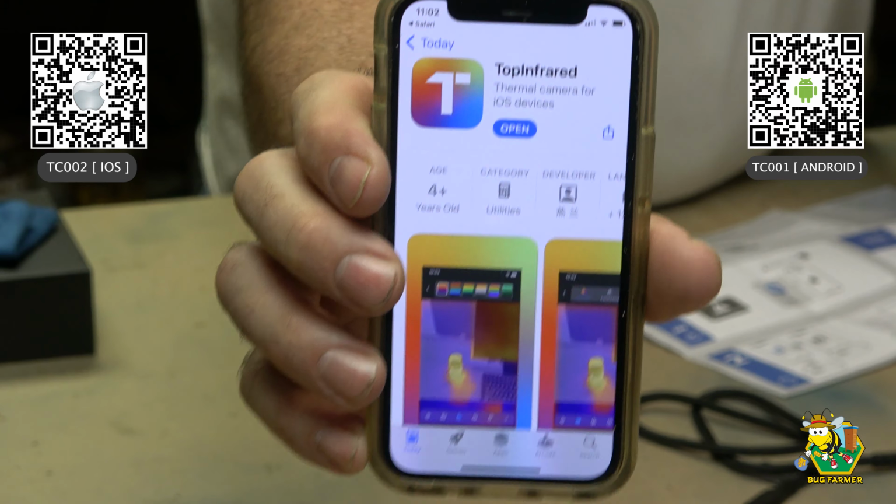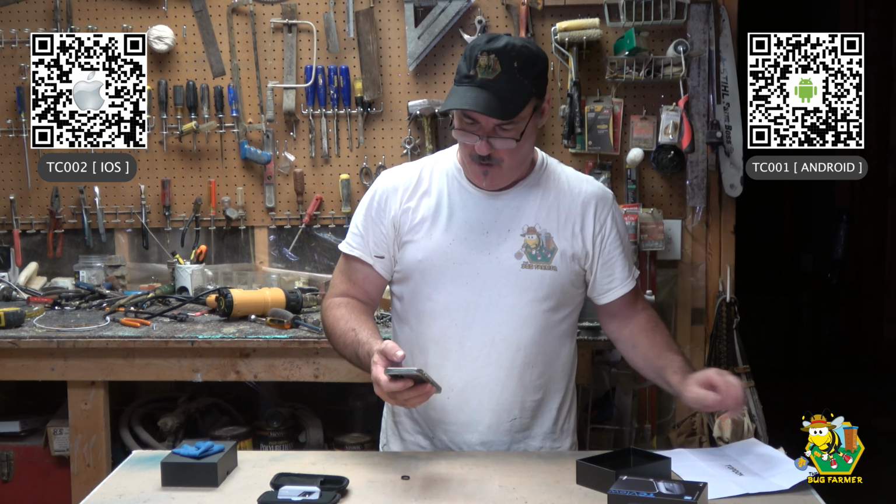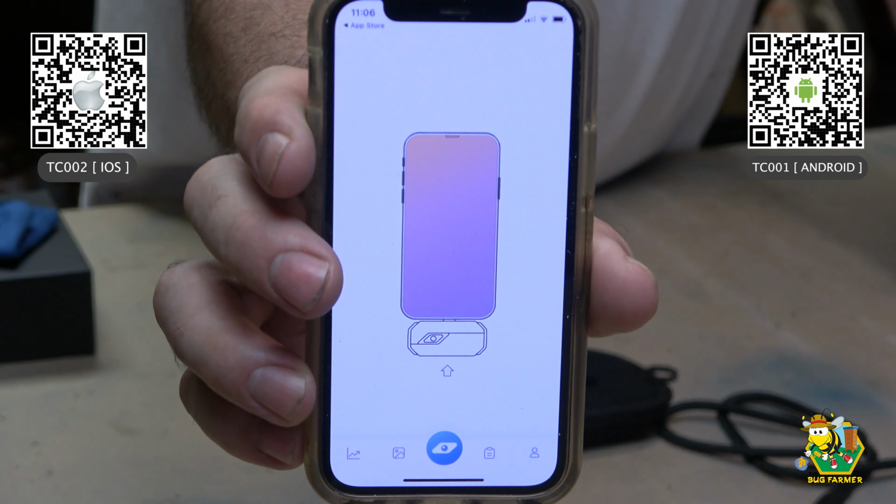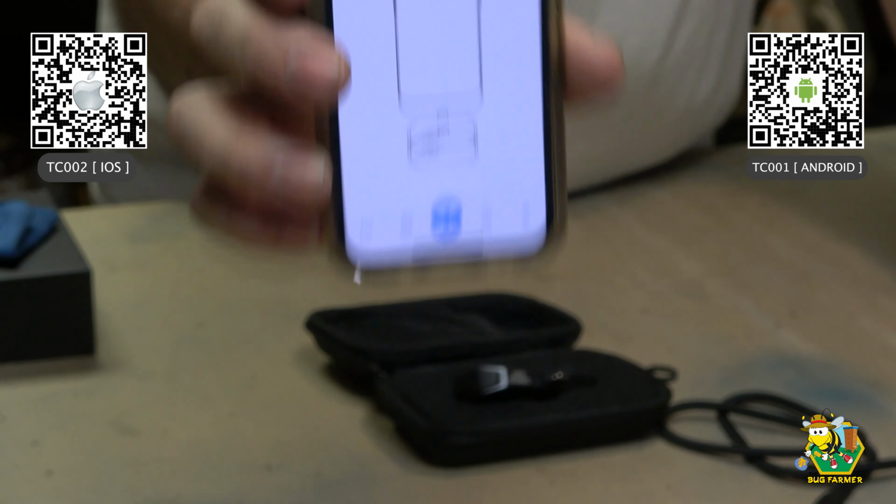There you go. All right, now we are in good shape. This has been installed. We're going to go ahead and open it. Okay, now it's telling me on the front to plug in the camera. So let's do that. That's what it's telling me to do. Saying, hey, Bug Farmer, plug in the camera. Okay, we're going to plug in the camera.